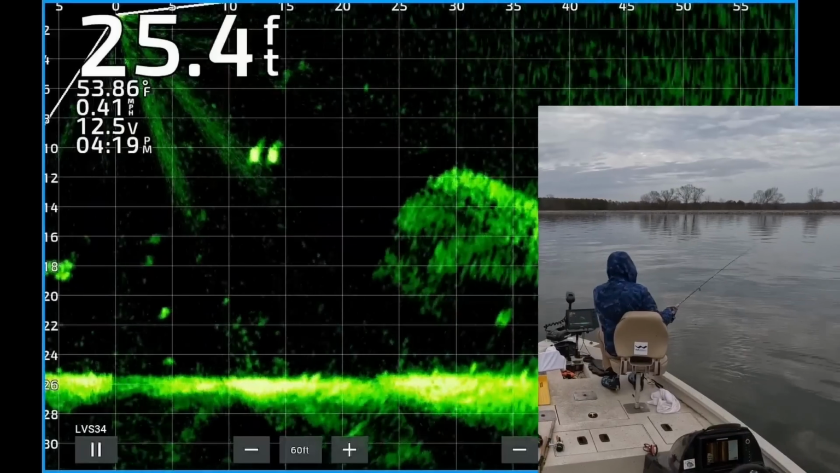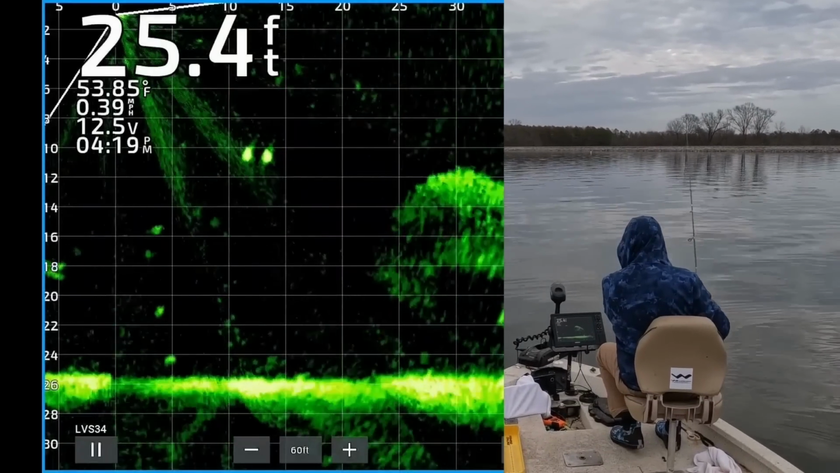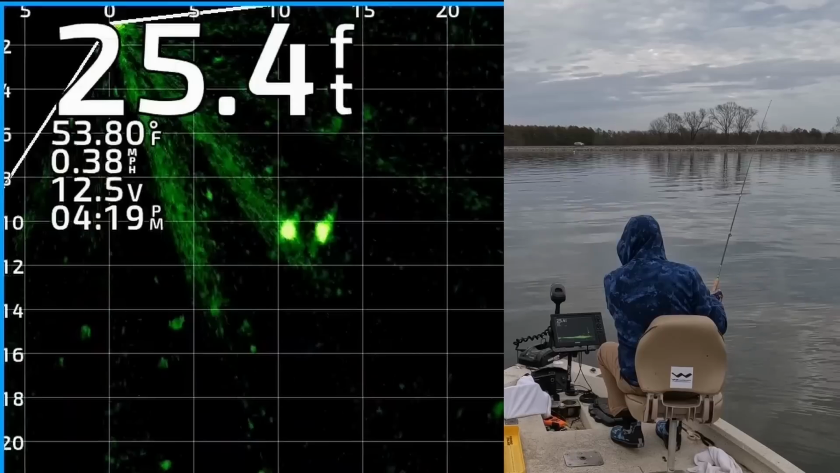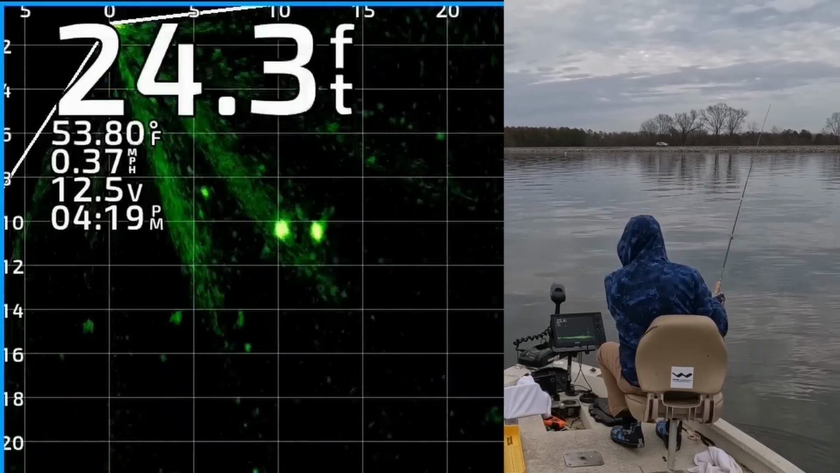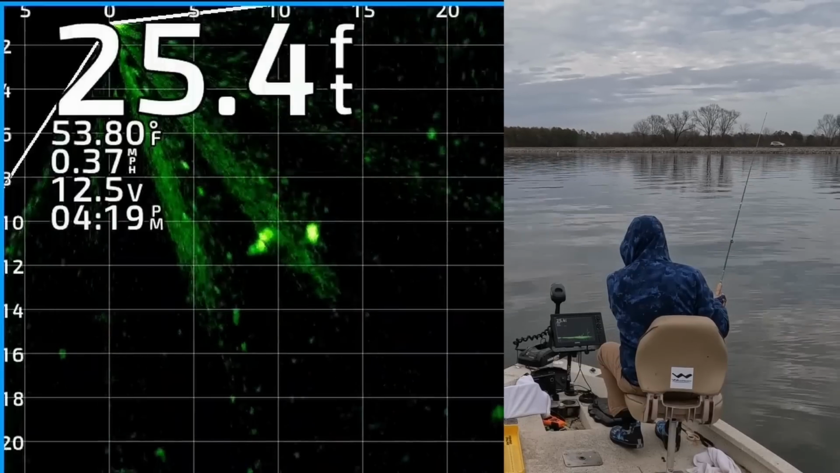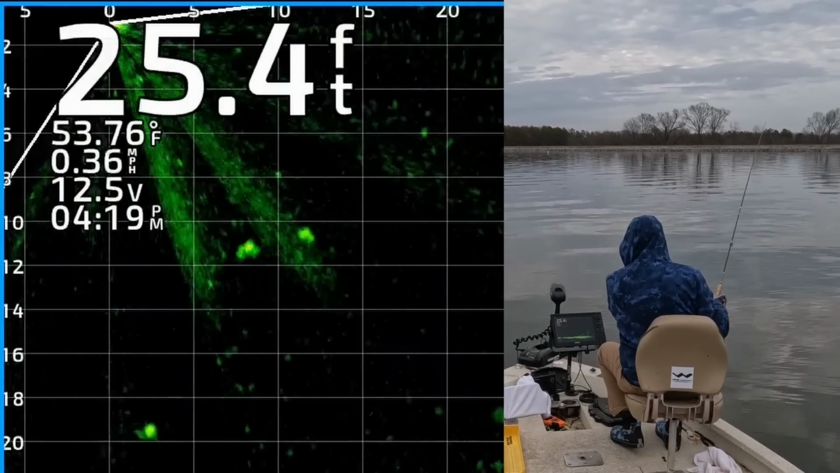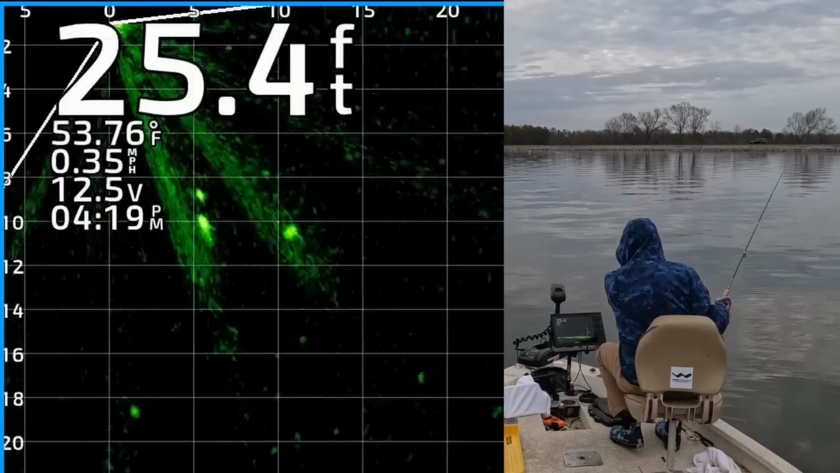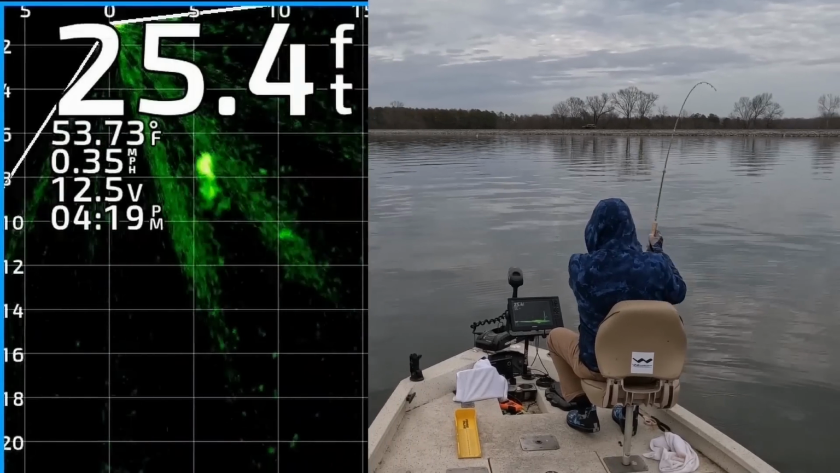There's 2 giant crappie about 10 feet deep, suspended over 25 foot deep water, and those are big ones. There's my jig above the one on the left, and he is swimming underneath it. You're about to see him right there. Got that one right under the boat.